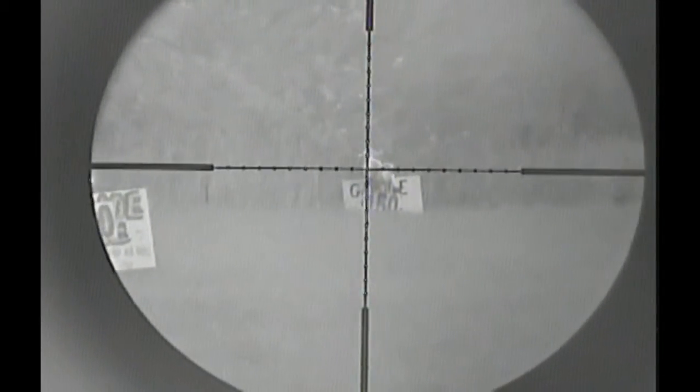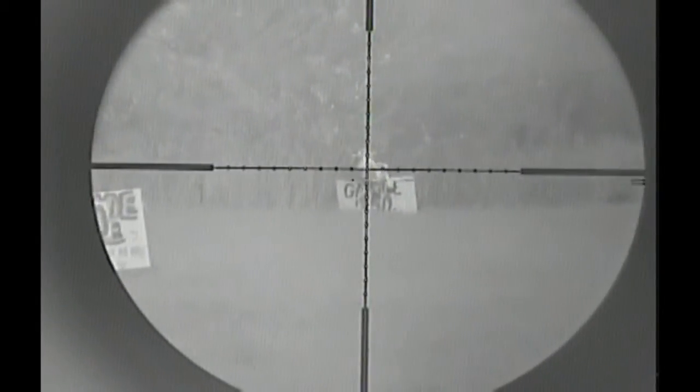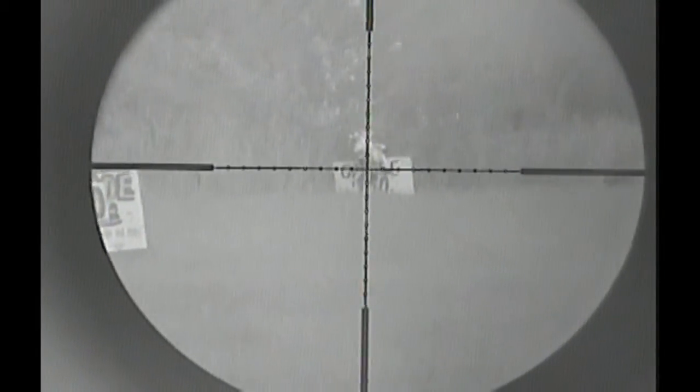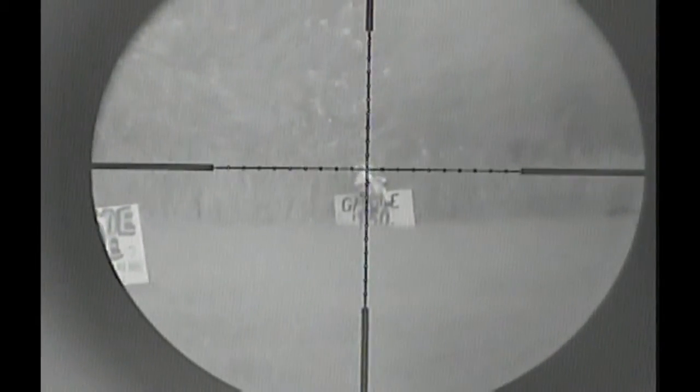So again, 150 yards here, we've got the cow. It's the size of a very large groundhog. I wouldn't have any issues taking a shot from what I can see. So good clarity for daytime Nyte Vu scope.